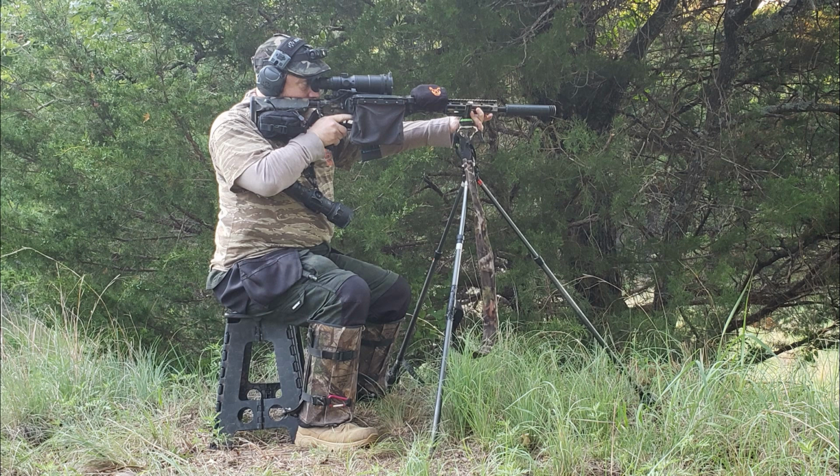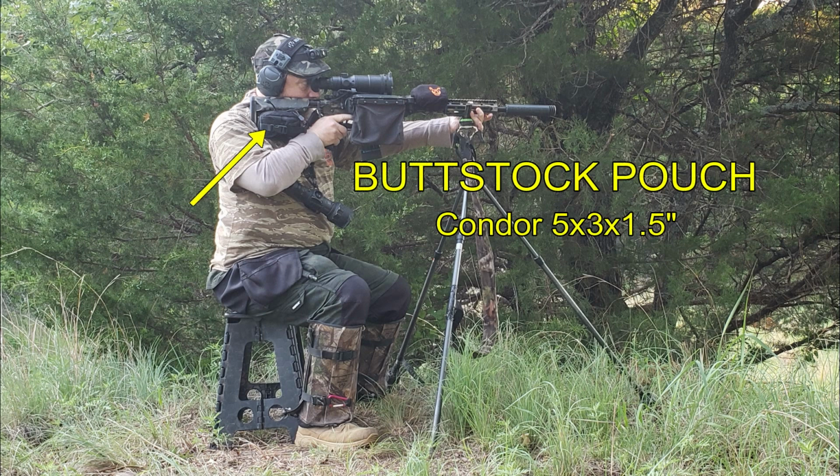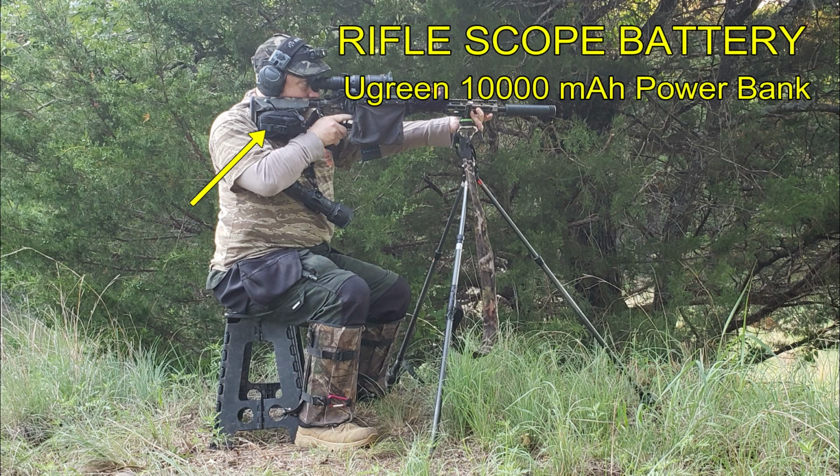Aside from the general inquiries about the gear that I use, I get asked about what's on my rifle in particular. I have a buttstock pouch. This is a Condor made pouch. I use it to carry a variety of items. Most importantly, I use it to carry the external battery for my thermal weapon sight. This battery will last the entire night and then some, and so I'm not involved with changing batteries.